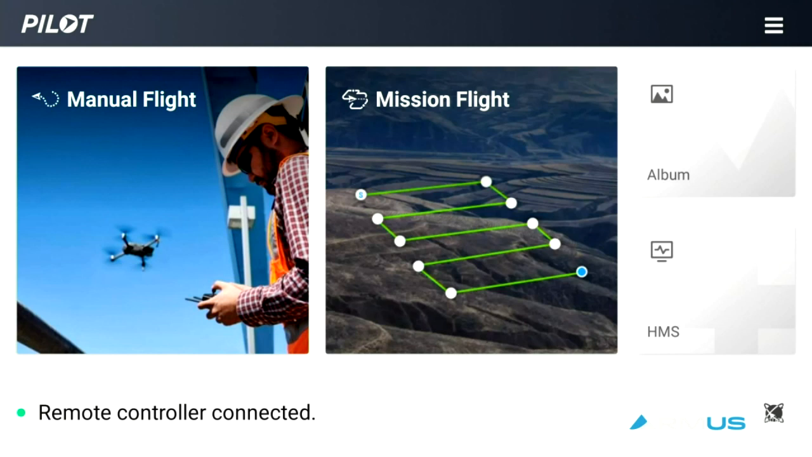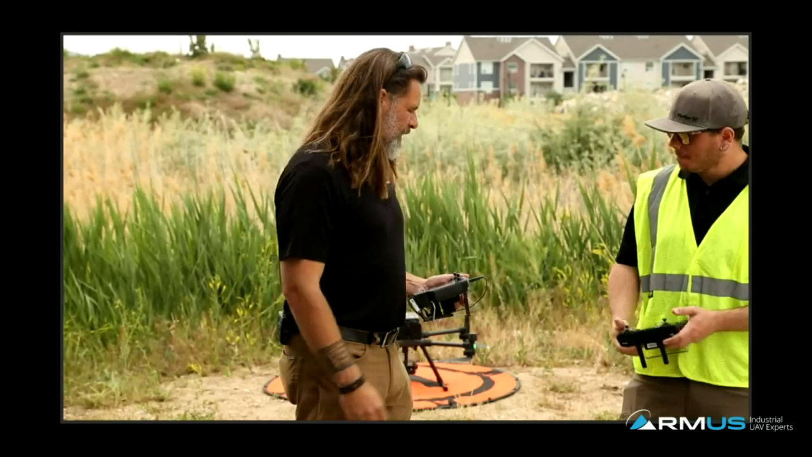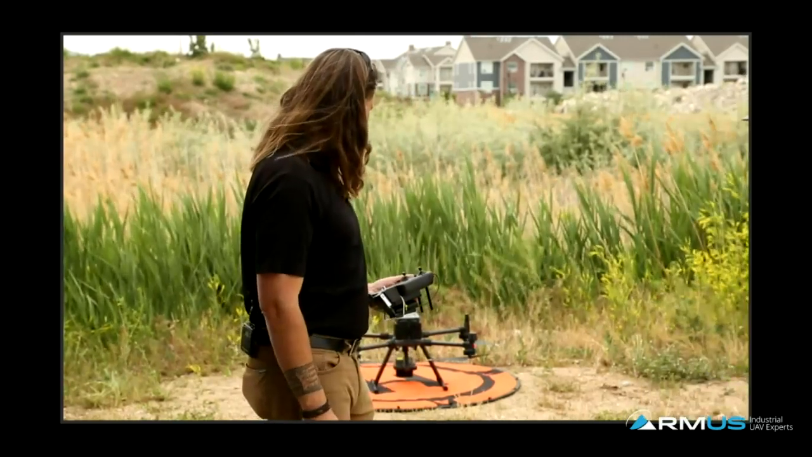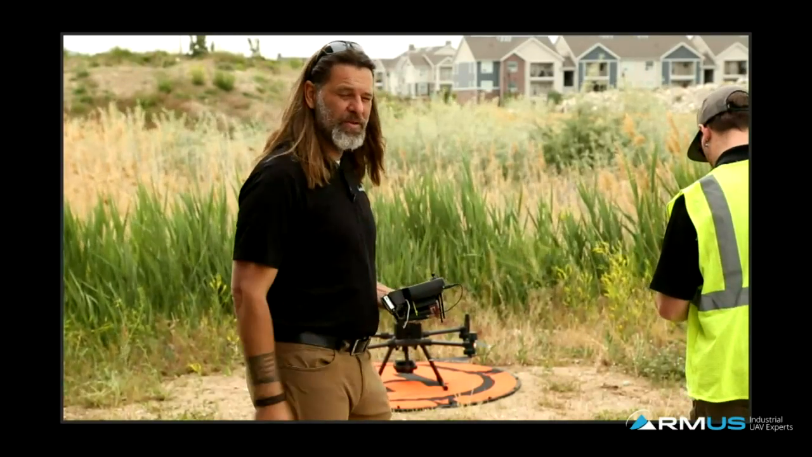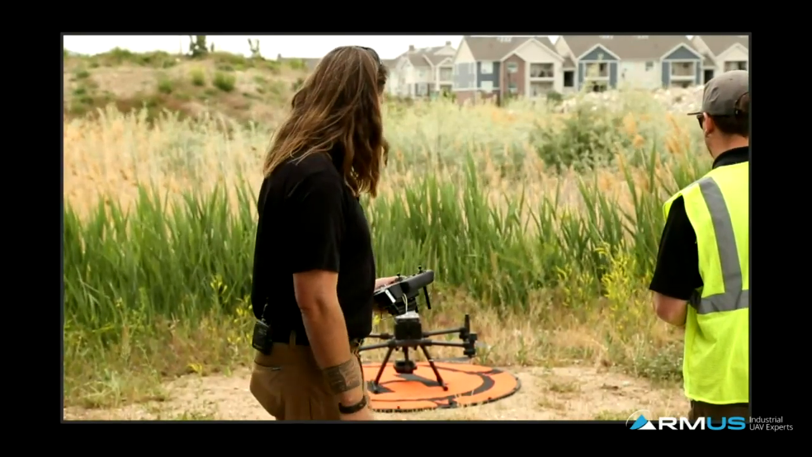So it's normal power up cycle, just like any other DJI ship. Press it once, hold it down. Once we have that happening here, we have the gimbal doing its calibration real quick, IMU doing its power up. We do want to remember that anywhere during that cycle, we don't want to touch or mess with the machine.